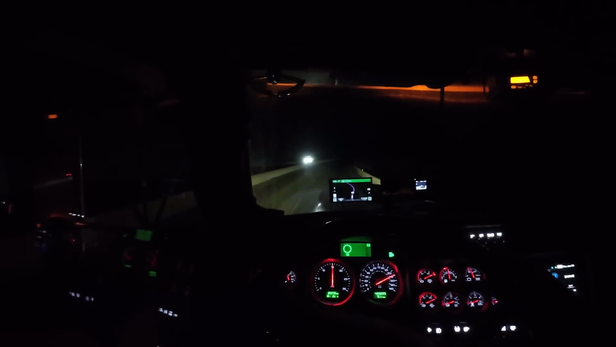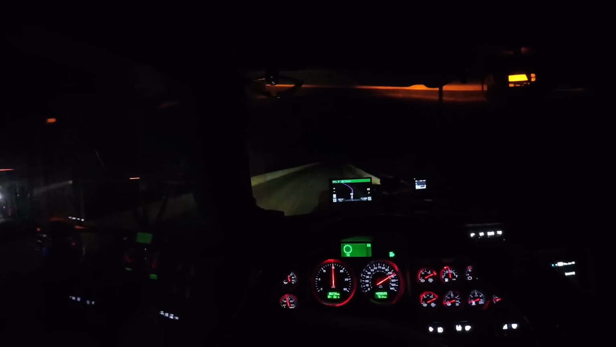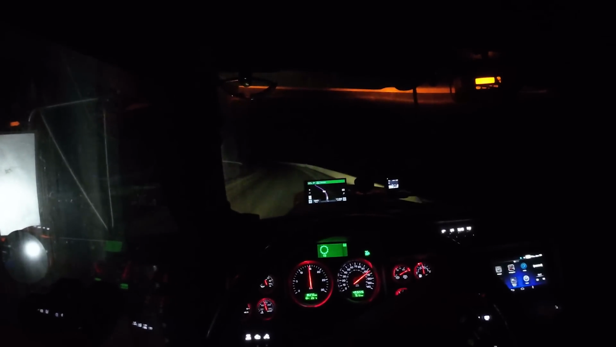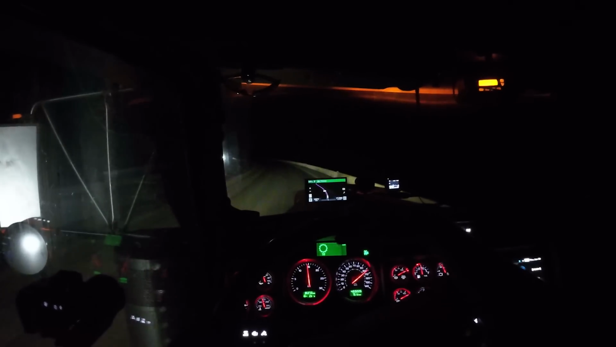We are speed limited to 105. That is the law. The truck has a computer in there that will not allow us to accelerate after 105. But if the posted speed limit's 120, and we're going downhill, I don't see anywhere in the law that prevents us from doing 120.